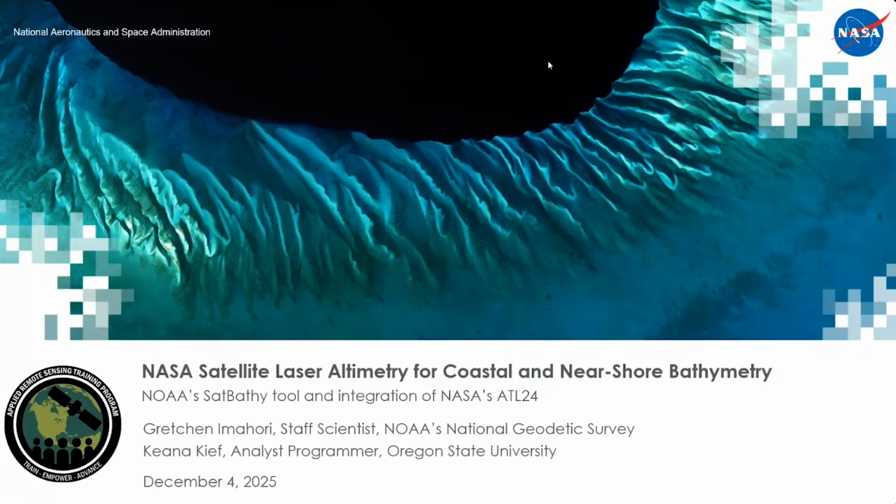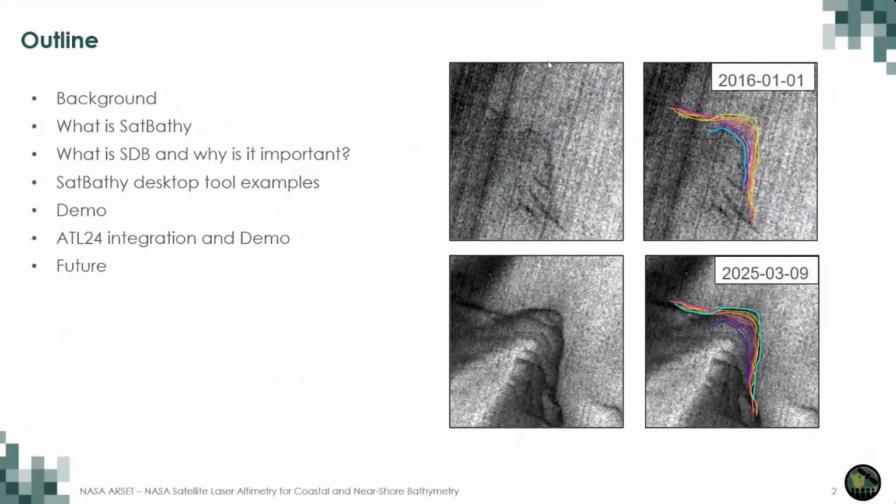Thank you very much. We're very excited to talk about our work today on NOAA's SatBathy tool and the integration of NASA's ATL24. To begin with, we're going to give a little background, talk about SatBathy and what SDB is and its importance, and then give a few examples from our SatBathy desktop tool. I'll run through a quick demo and then pass it off to Kiana to talk about our ATL24 integration and her demo. And then if we have time, we'll talk about the future of SatBathy.